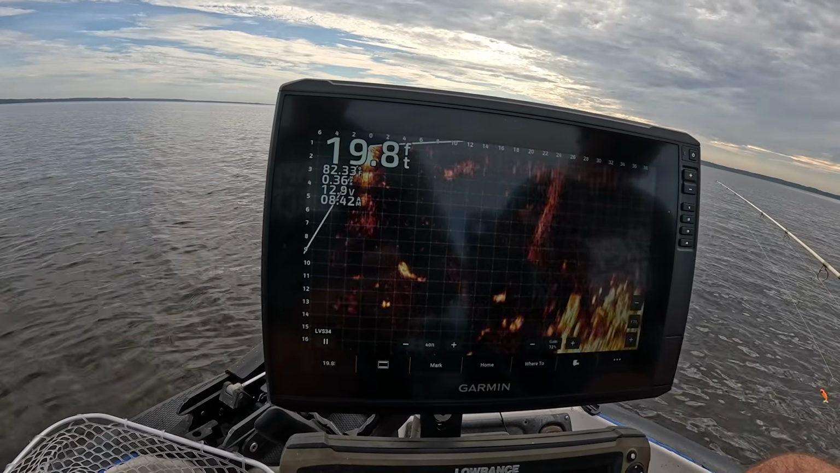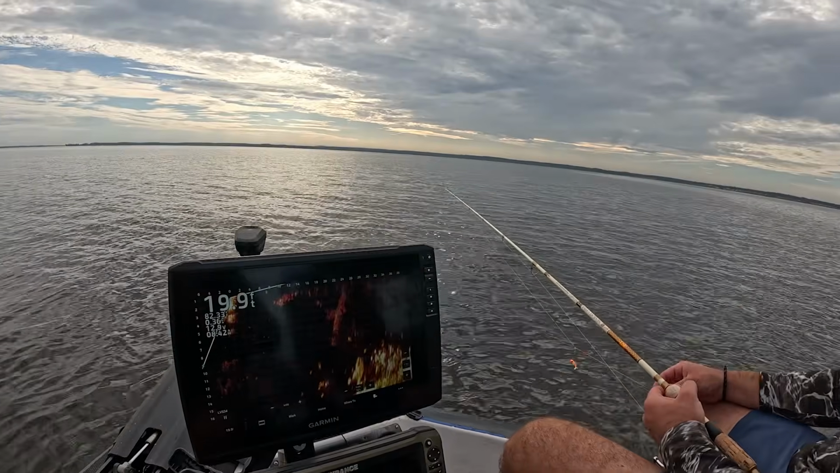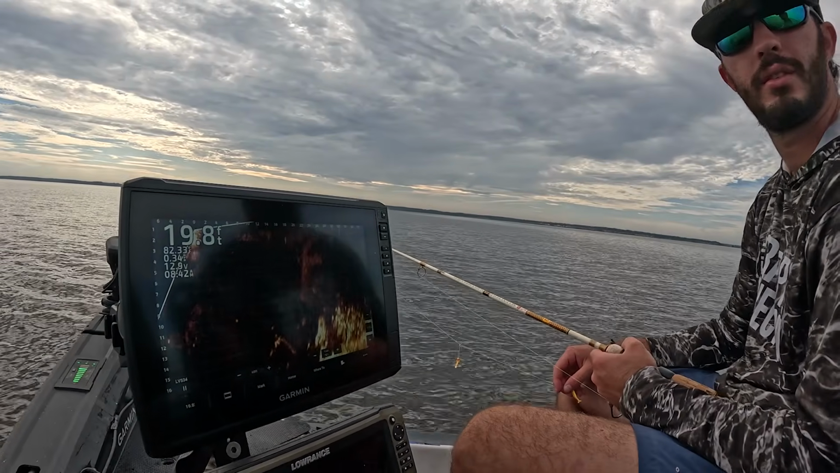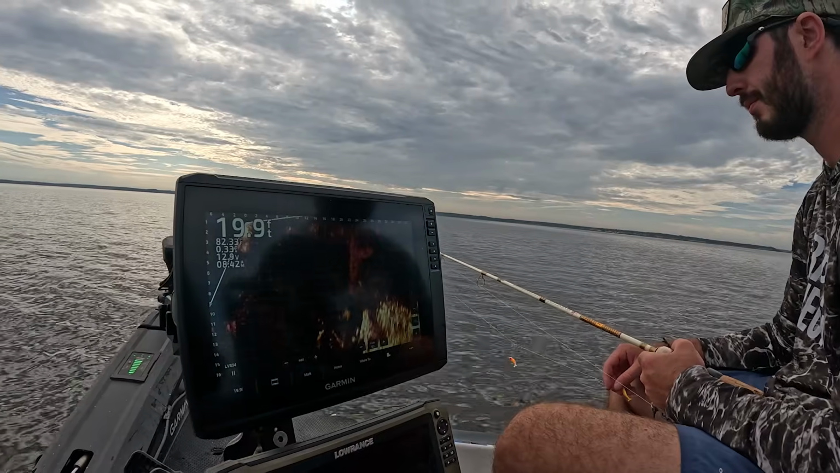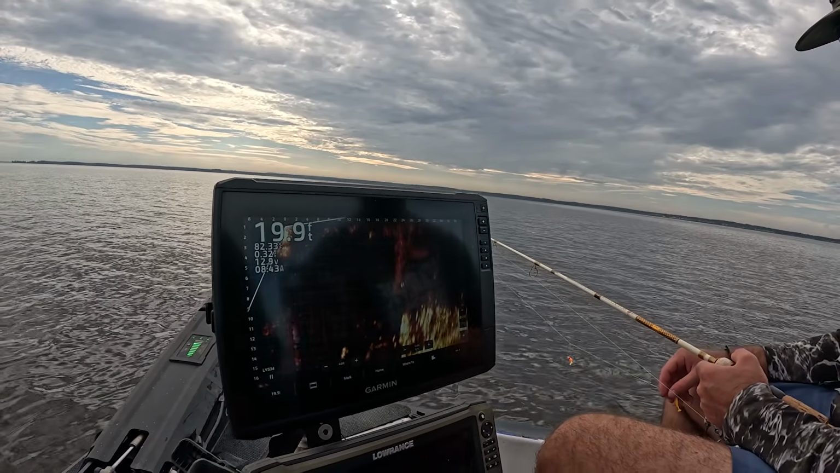Let's see, big old brush pile. Now, do you ever find that line color affects these crappie very much? No, not really. If I fished a lot of clearwater lakes, it probably would, but all the lakes here in the south that I fish, you don't have to really worry about it.